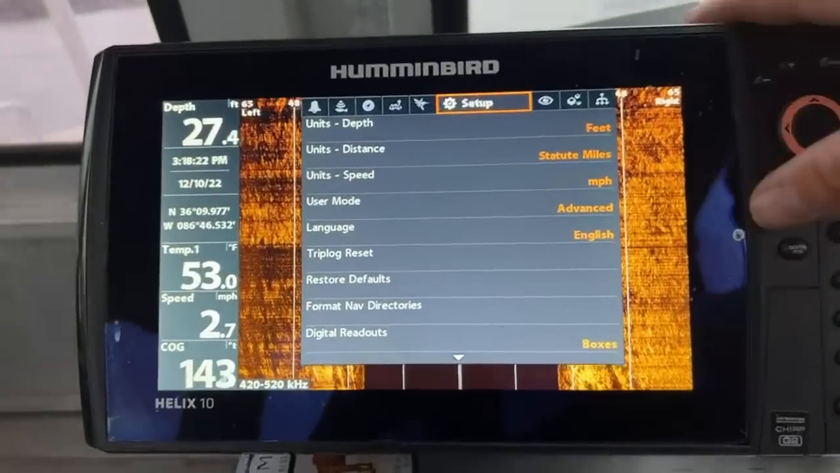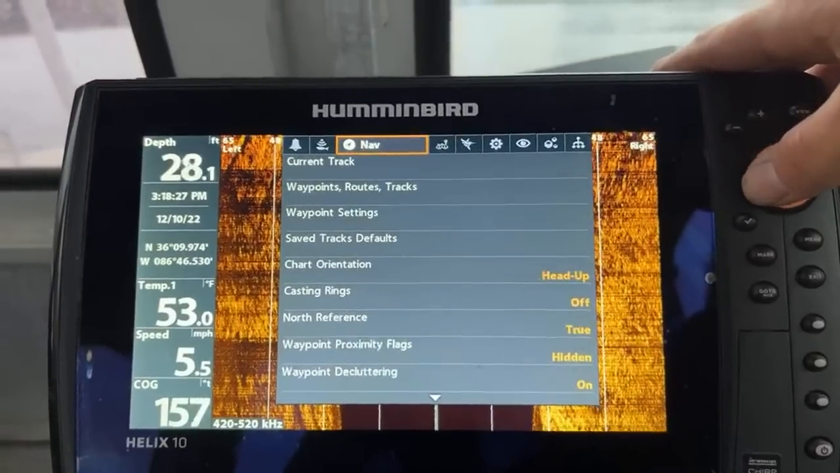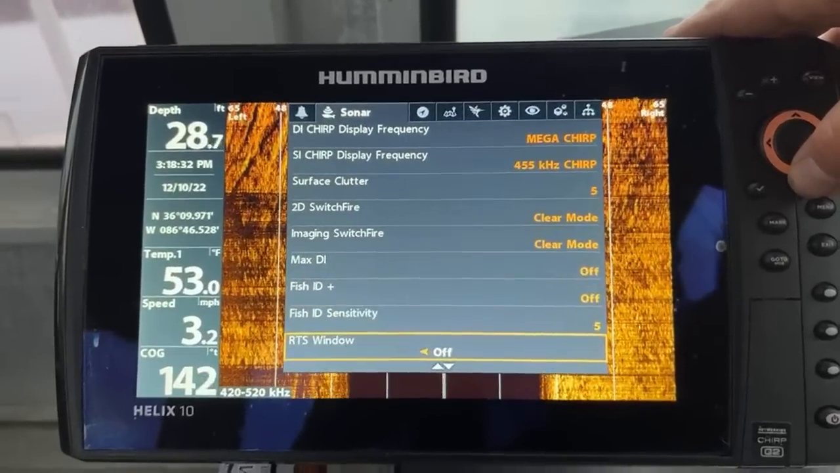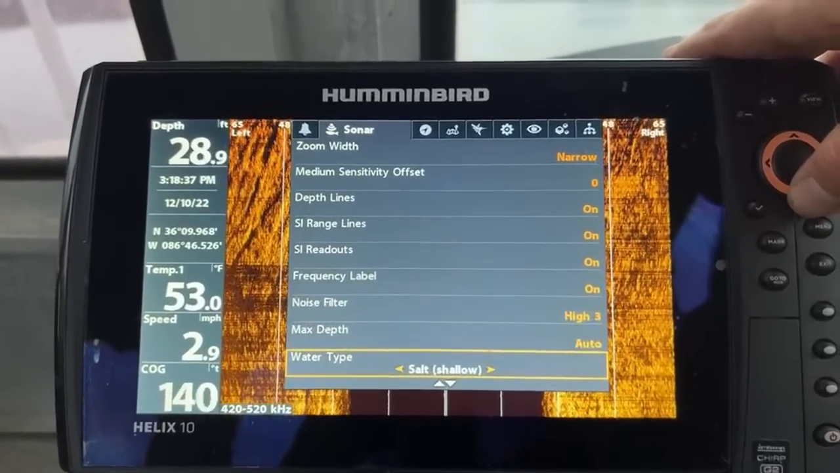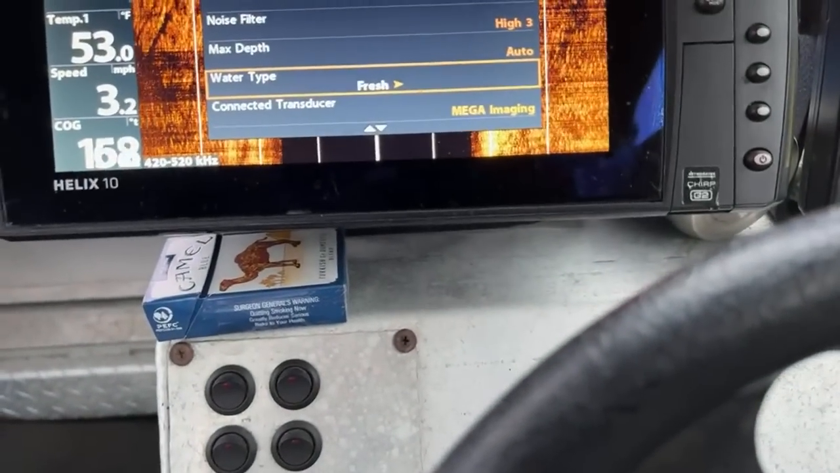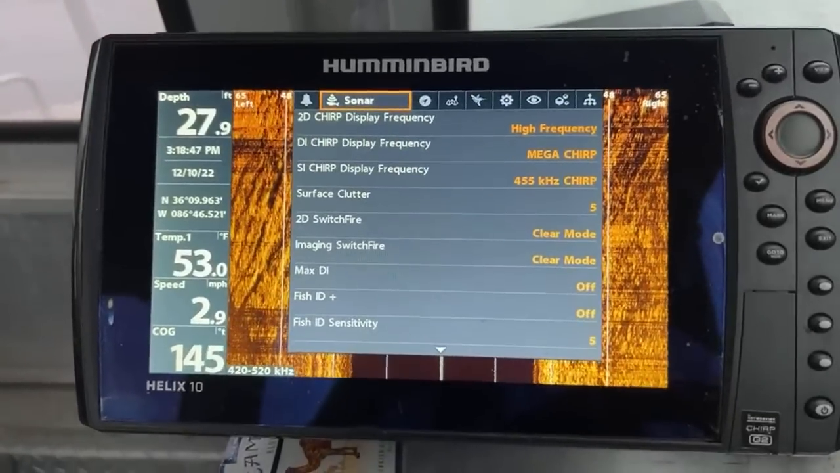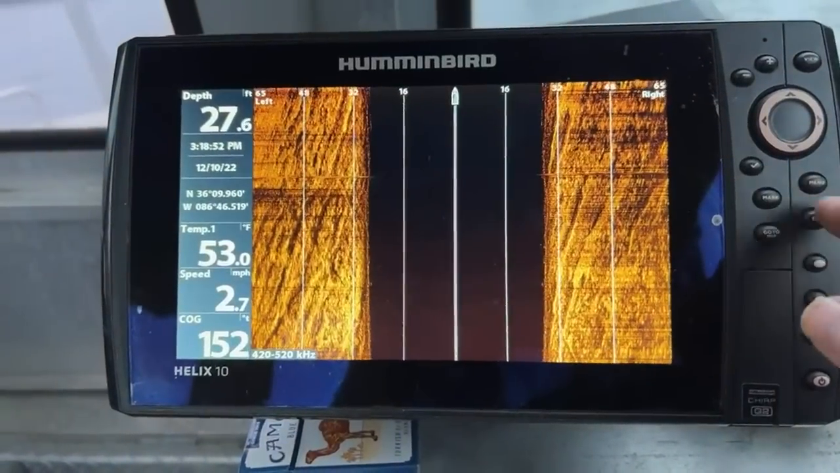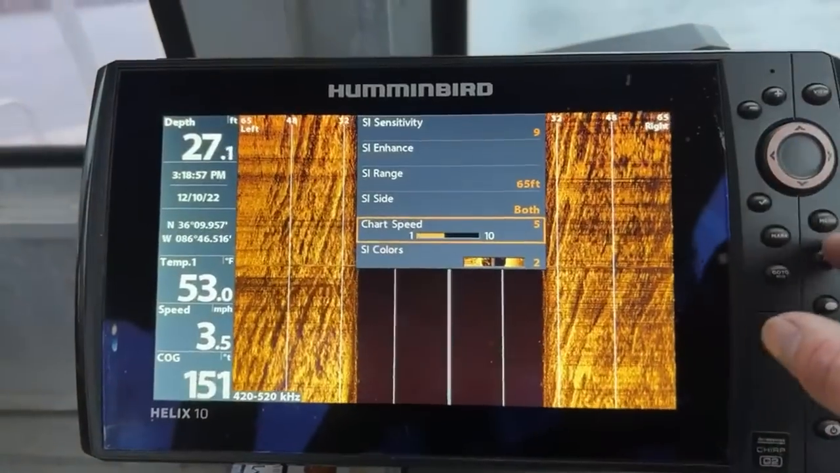Chart speed is set at 4. I don't remember where it's at, it's been a little bit. It's got to be on here. What is that set on that before? Man, sorry, that was a wrong setting. Oh yeah, chart speed is set at 5. My fault.